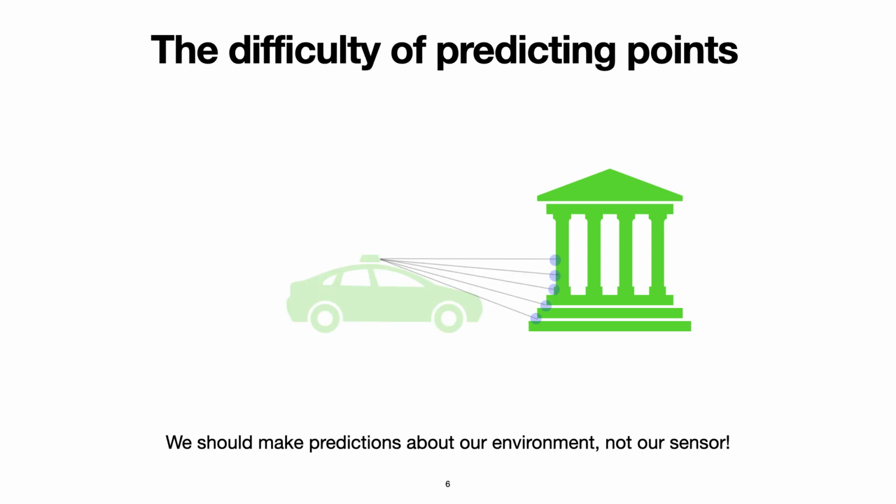But we argue that autonomous systems should make predictions about their environment and not their lidar sensor. This is reasonable as sensor extrinsics are available as part of the future motion plan, and sensor intrinsics are available from calibration.